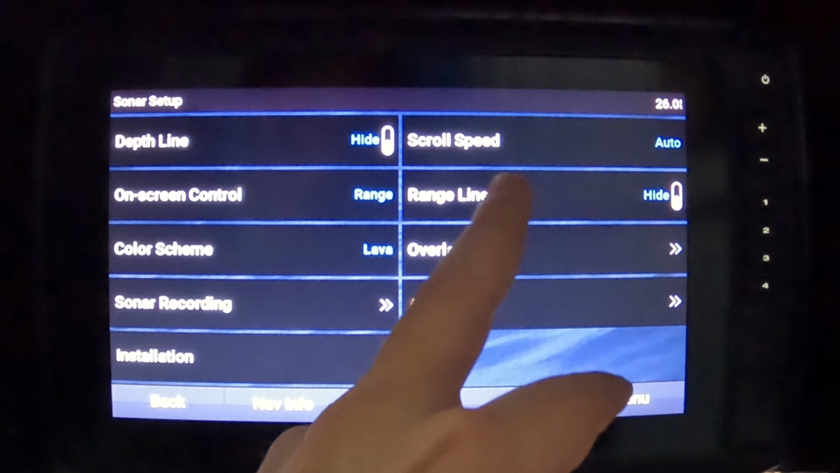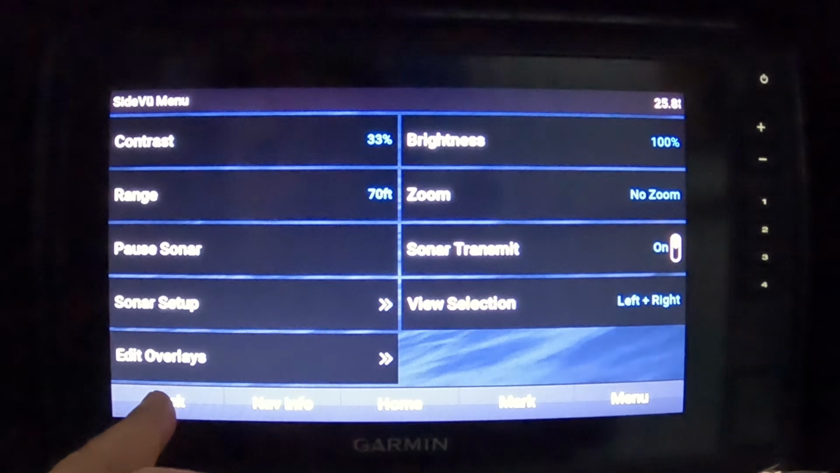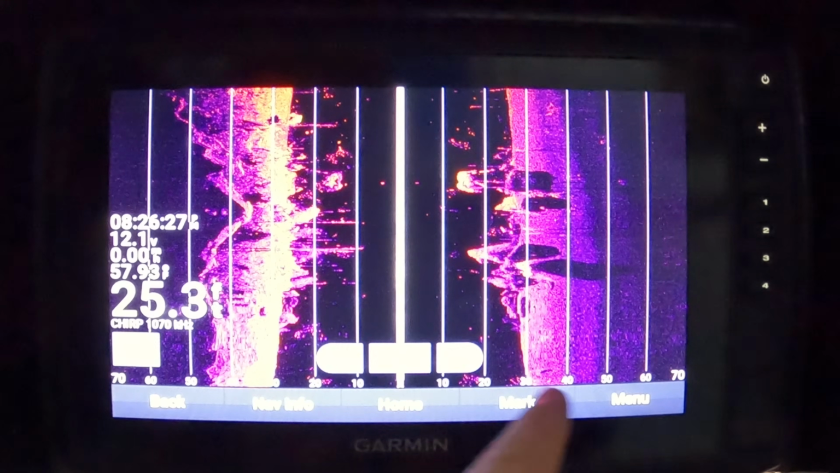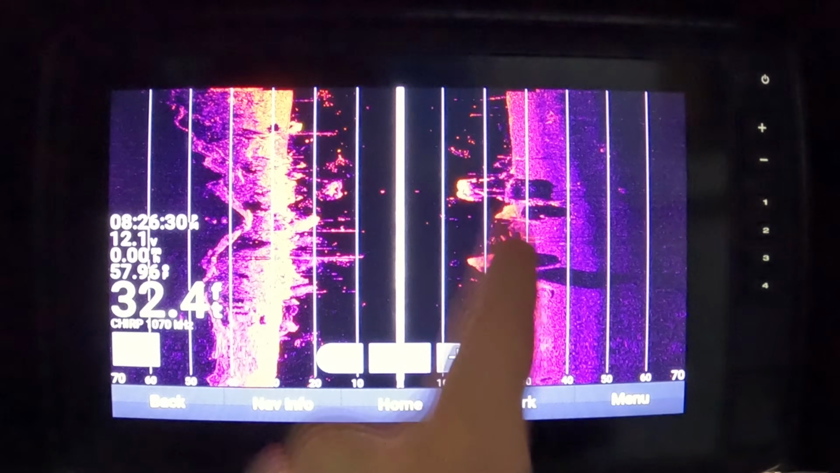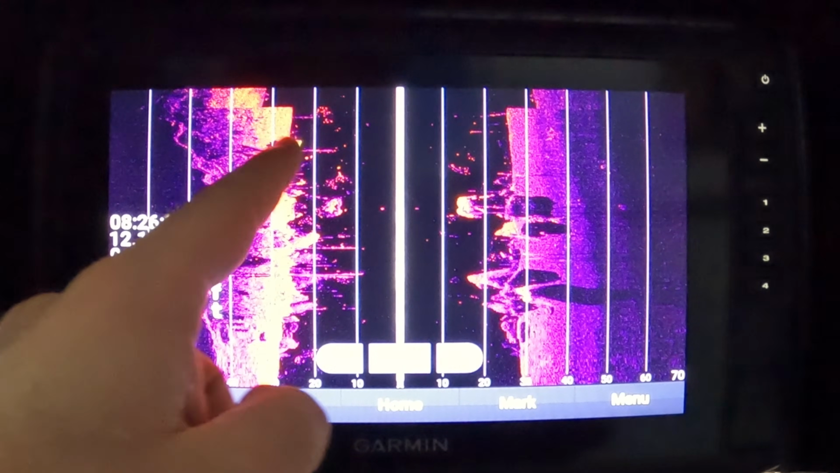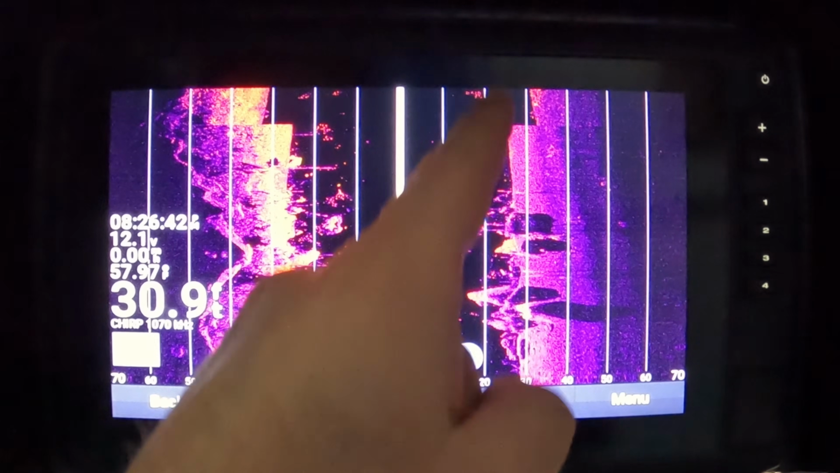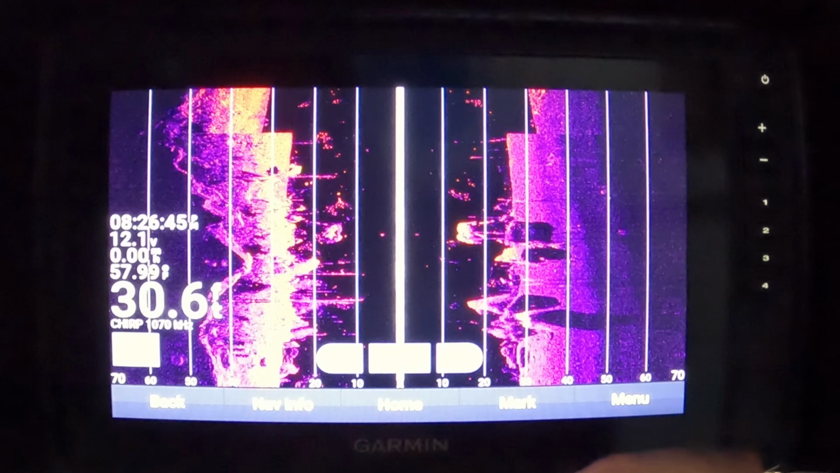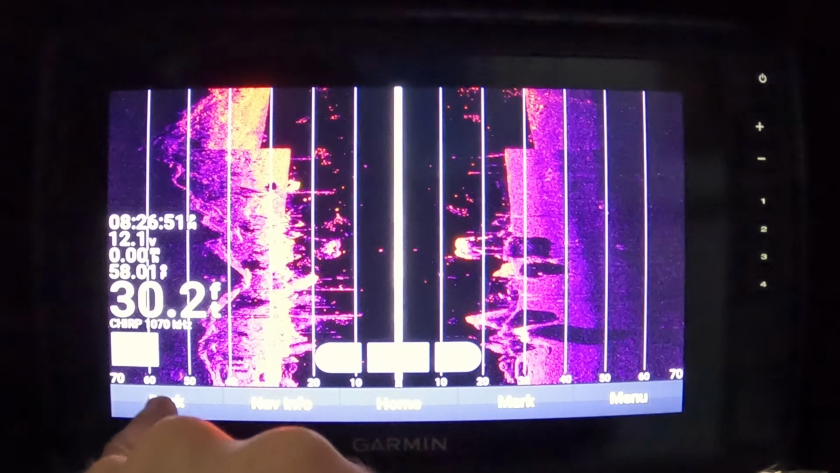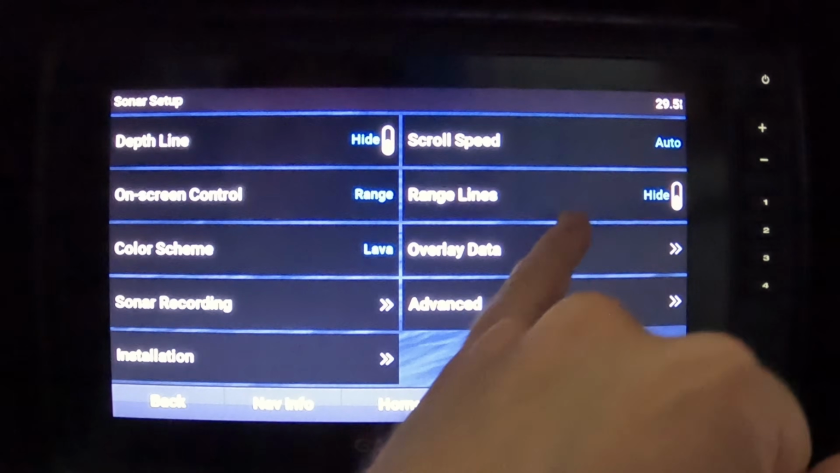All right, next we have sonar setup. We have range lines. So this is interesting. If you hit range lines, it's going to throw these lines, all the depth lines, on your screen. And so instead of having to guesstimate, this is going to throw the 20-foot mark, 30, 40, 50, so you can really quickly know, I just ran over something, there's some fish over here at 18 feet right there. You don't have to look down and kind of guesstimate, it takes a little bit of the guesswork out so you can cast accordingly. So I actually like range lines, to be completely honest with you. This makes it really simple, but it clutters the screen with a lot. So you'll have to determine whether or not that is right for you. So I'll turn the range lines off.